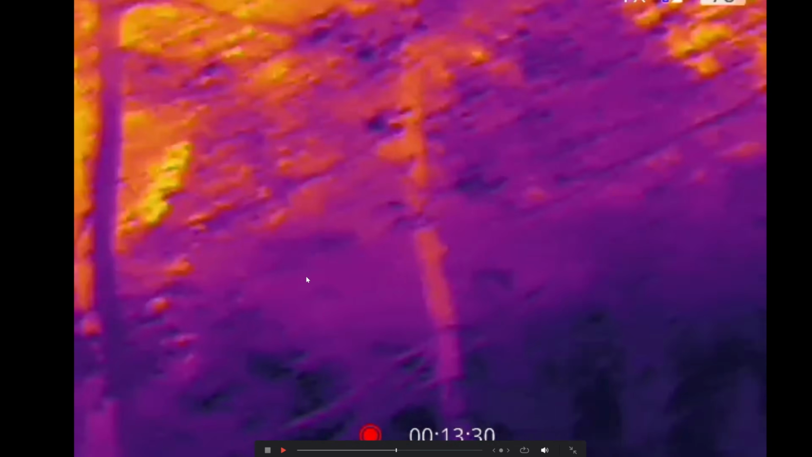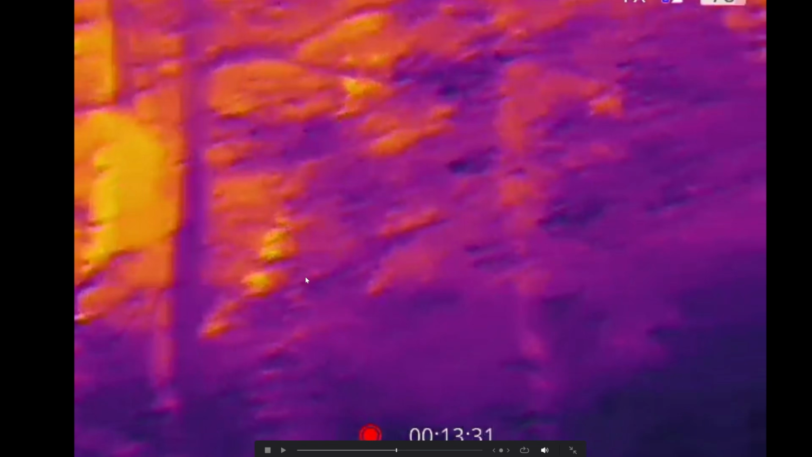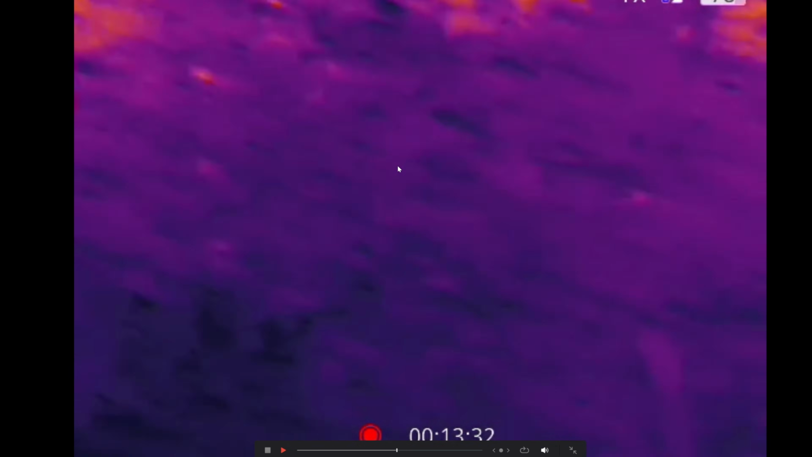Because the thing that concerns me the most and is the weirdest thing to me, that almost looked like something for a second, right? That looks really creepy, but I'm pretty sure that's just a tree. That's a tree. It looks like legs, but you can tell that they're just trees. But guys, the weirdest thing to me is the thing that appears up in this tree right here. And then the other one.